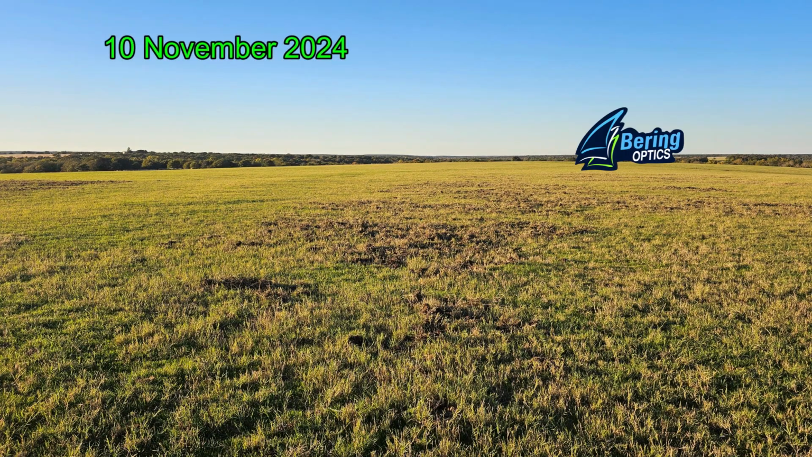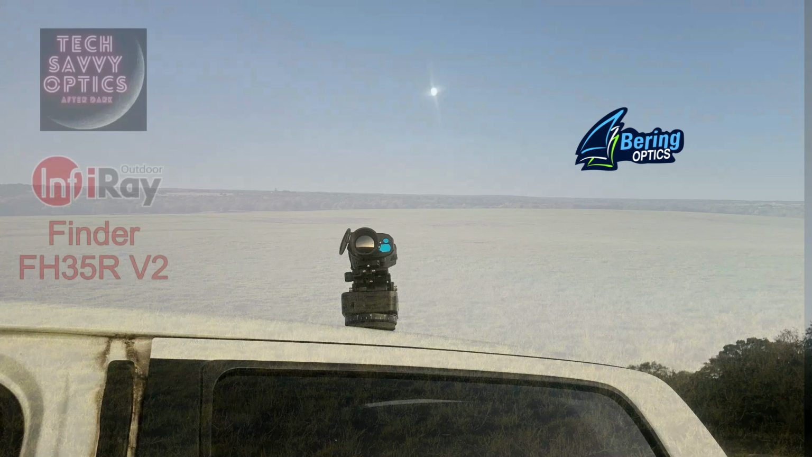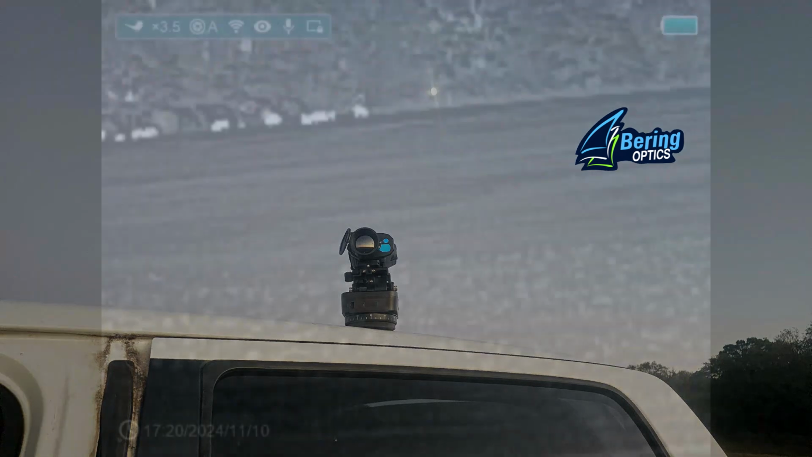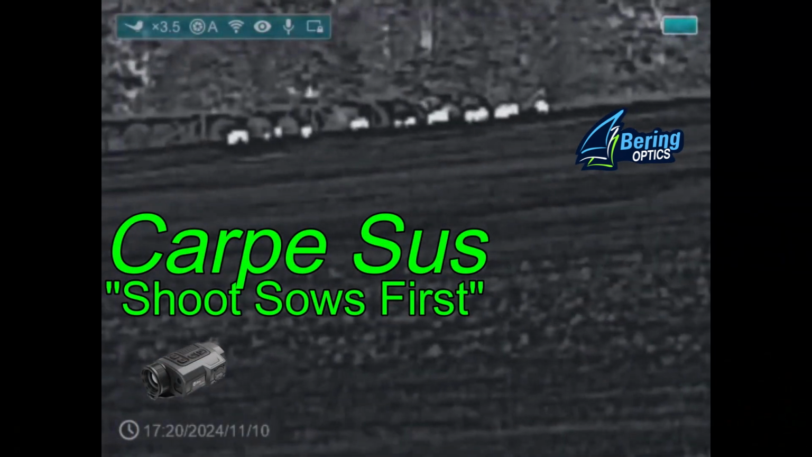Well, the landowner said he had some rooting going on, and sure enough, he did. We overlooked this rooting area from a high point in the field, overlooking several rooting areas. Those are the dark spots pointed to by the arrows. We spent the start of the evening watching the field with the infrared finder that I got from Tech Savvy Optics. It's on a pan tilt base that swivels it very nicely for us. And this first video is shortly after that video was taken.